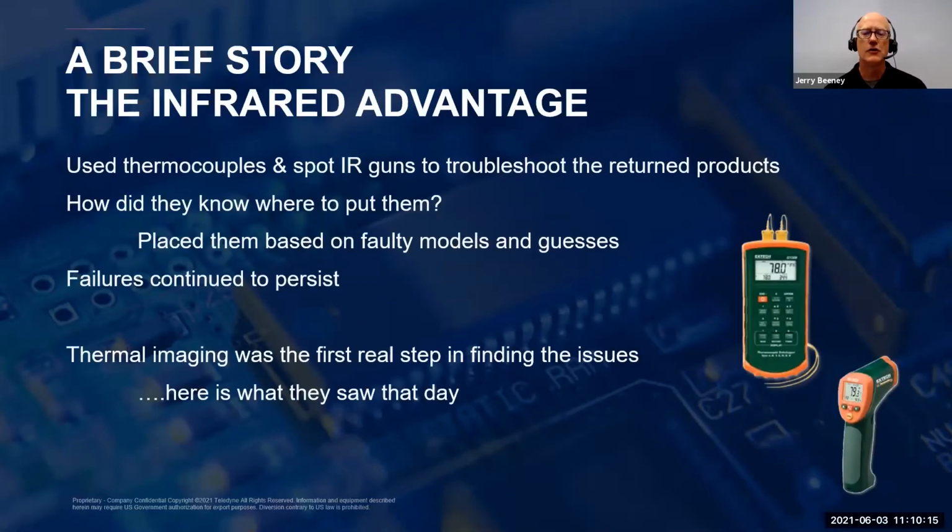So the company continued to use thermocouples and the higher temperature guns during that troubleshooting and repair phase of the design, but the engineers still couldn't find the source of the failures. So after some significant investments in time and resources, they eventually decided to pick up the phone and reach out to FLIR to discuss how thermal imaging could potentially help them better understand and characterize the thermal performance of their device. And this is actually what they saw that day.